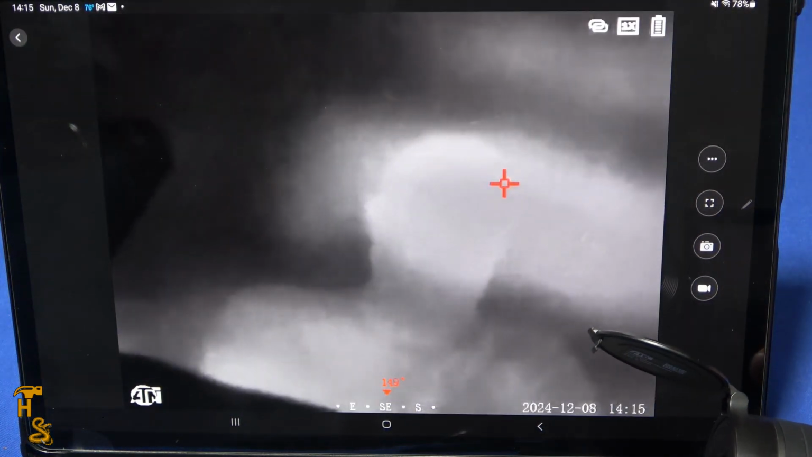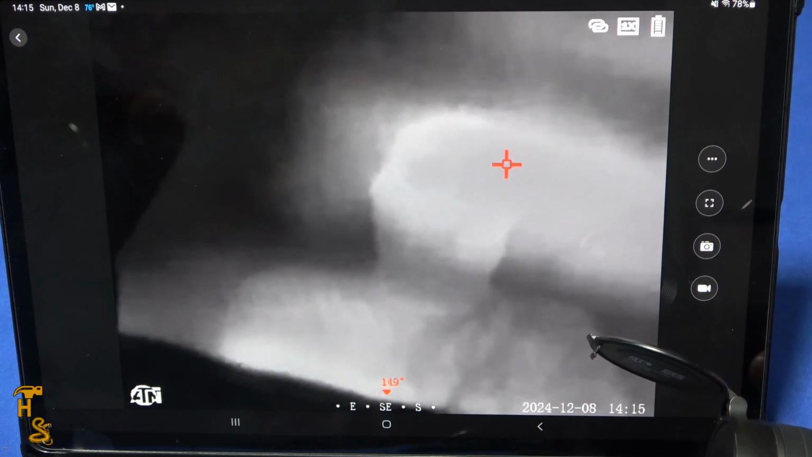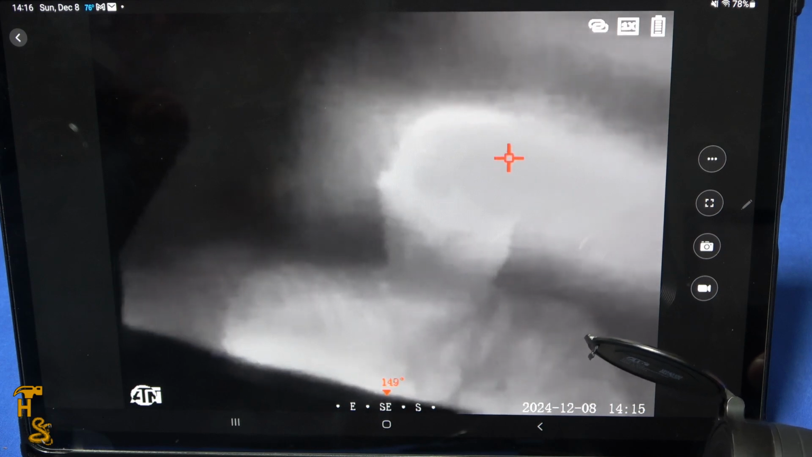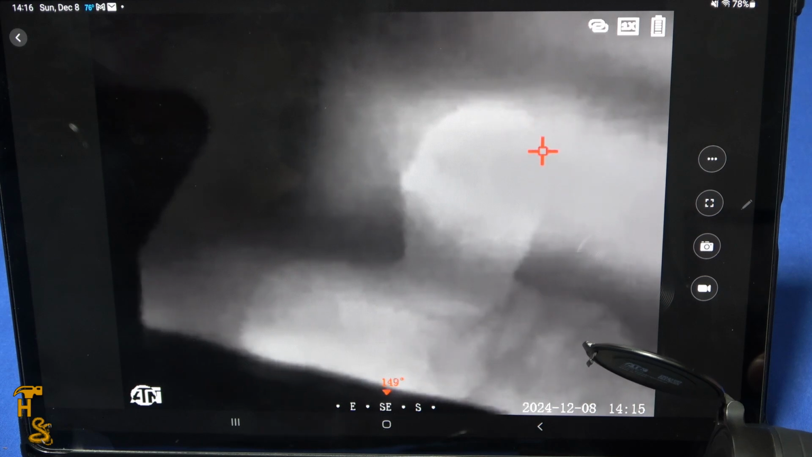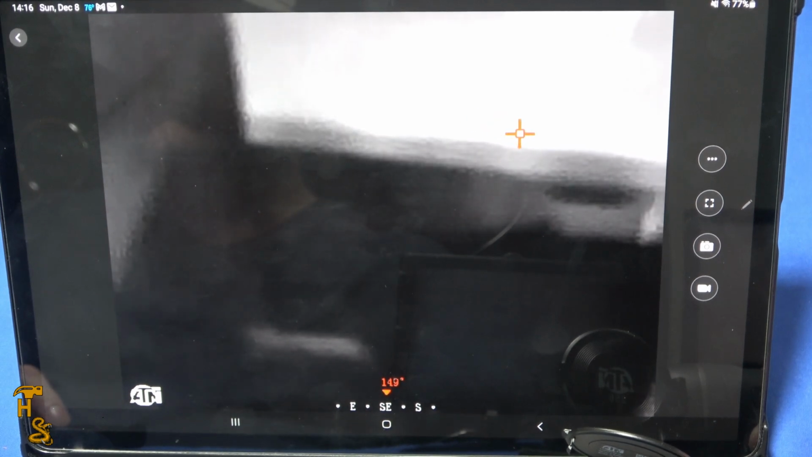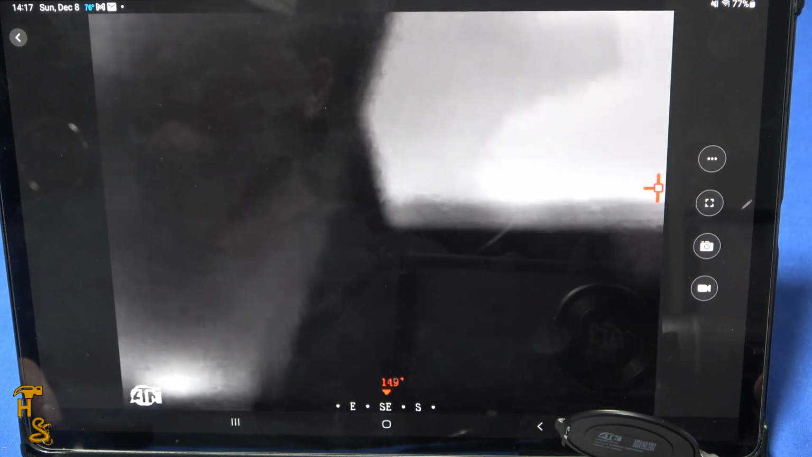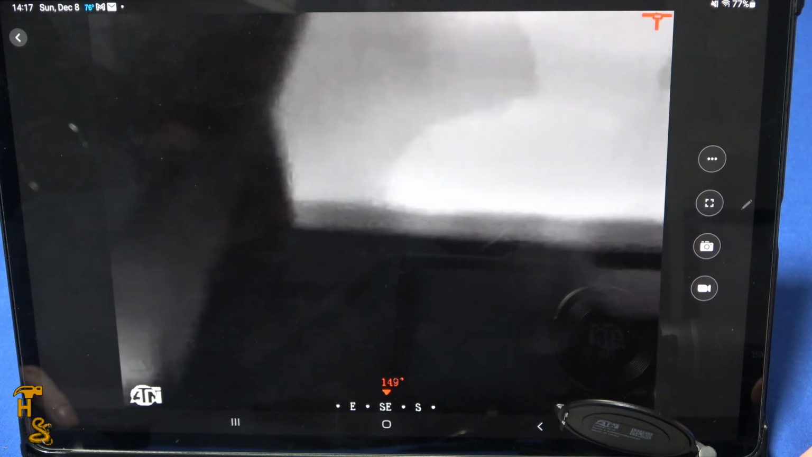I'll even point it at the monitor. And so this is the monitor at the end of the table that we use to make sure things are in focus. And what you're actually seeing is a reflection of my thermal signature on the screen of the monitor, as well as heat generated by the monitor. It's that sensitive. The other thing you'll notice is there's a compass at the bottom of the screen. And because this is a spotting device meant to be used for hunting, there is the compass. Overall, it's got an 8-hour reported battery life, and should actually serve well for that purpose.